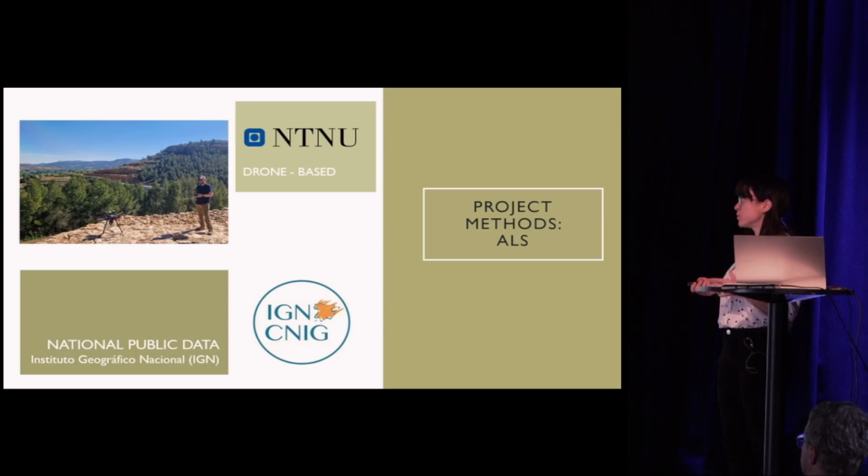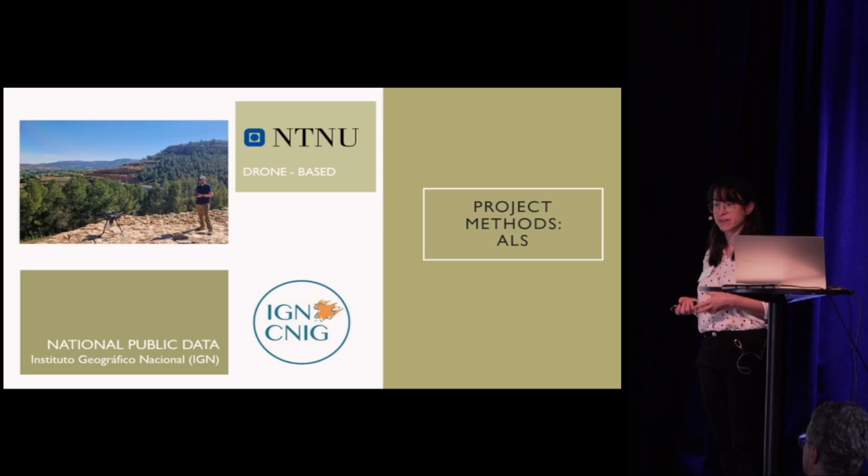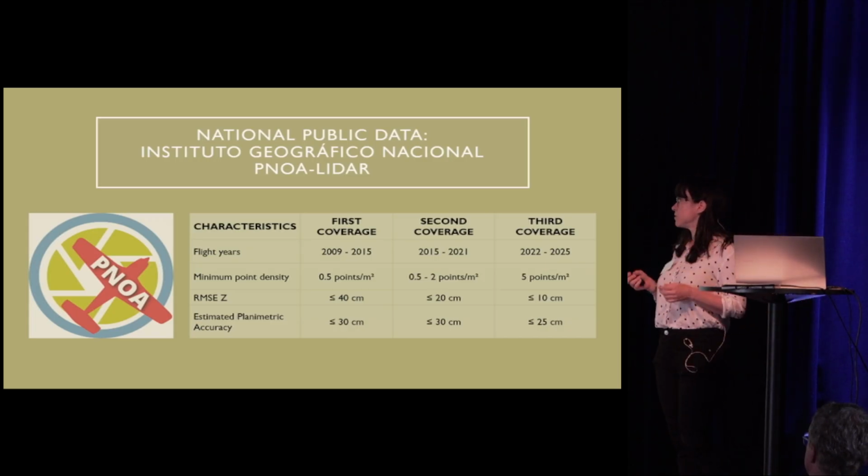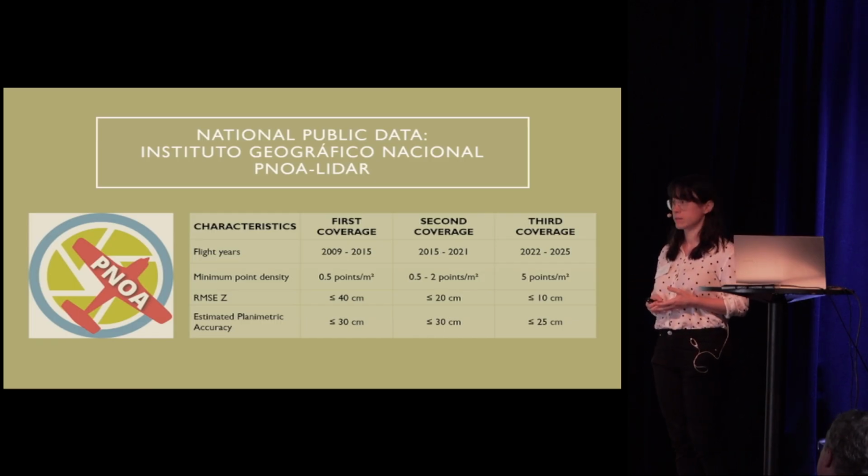So it will be really interesting to see how the high-density point clouds work with the Valencian Mediterranean vegetation, which can be quite challenging. So for now, I usually focus on the national public data, which I suppose many of you already know. In Valencia, we have the whole territory covered with quite low quality point clouds. So from now on, I would like to focus on this data and how much we've been able to see using this quite low quality data.